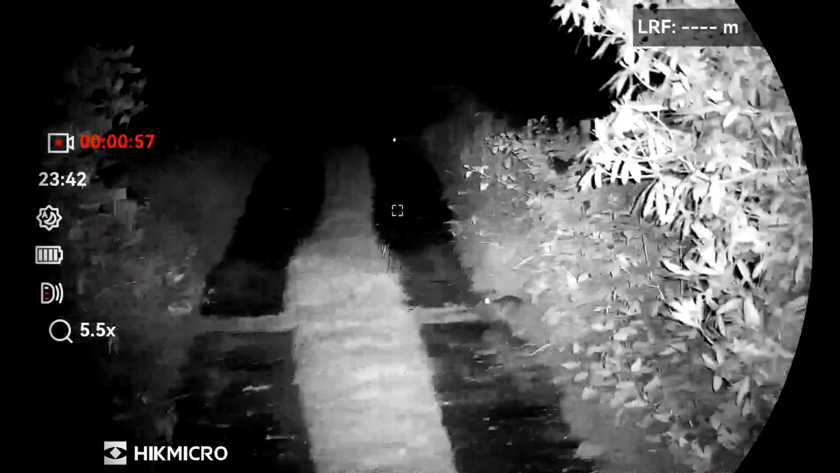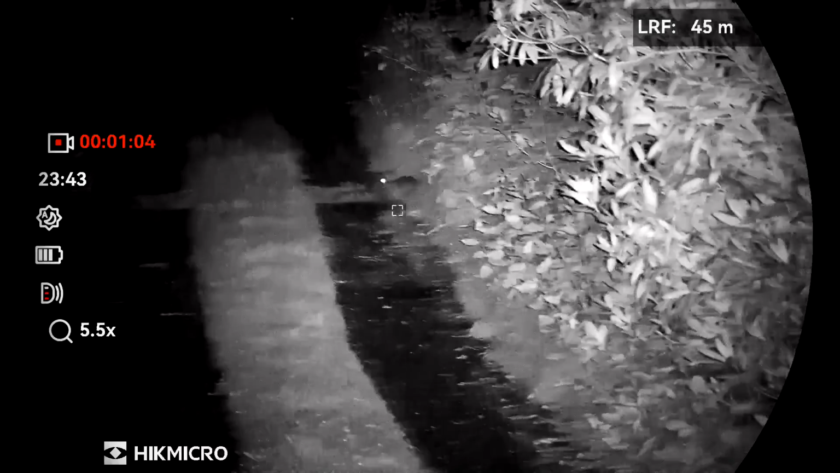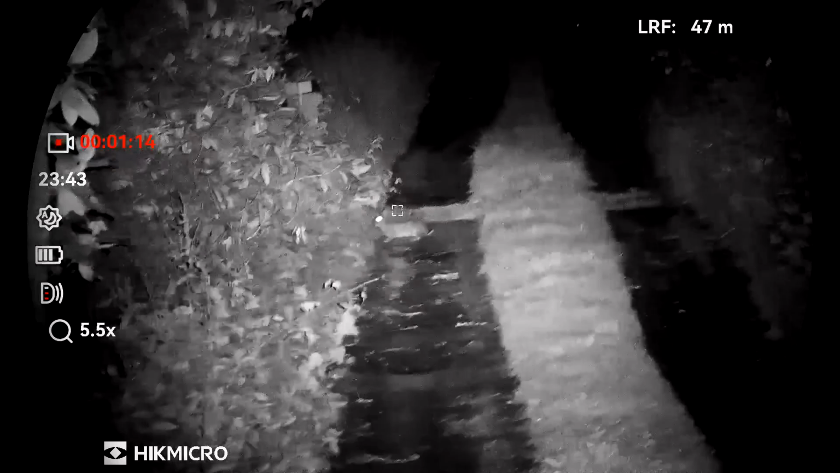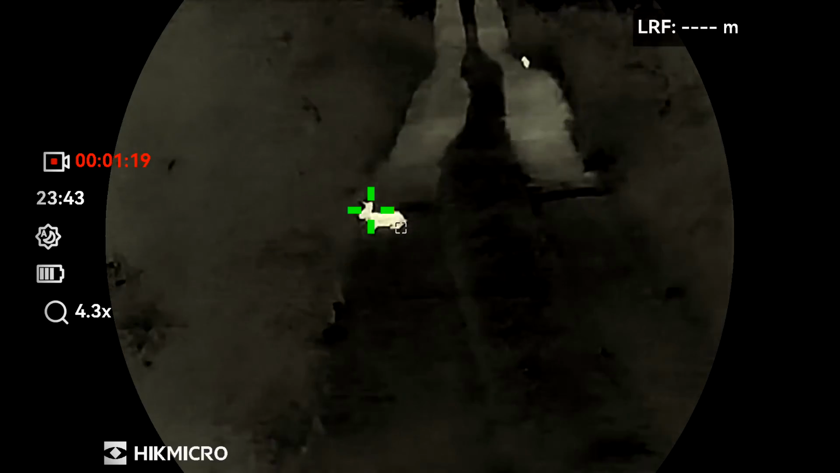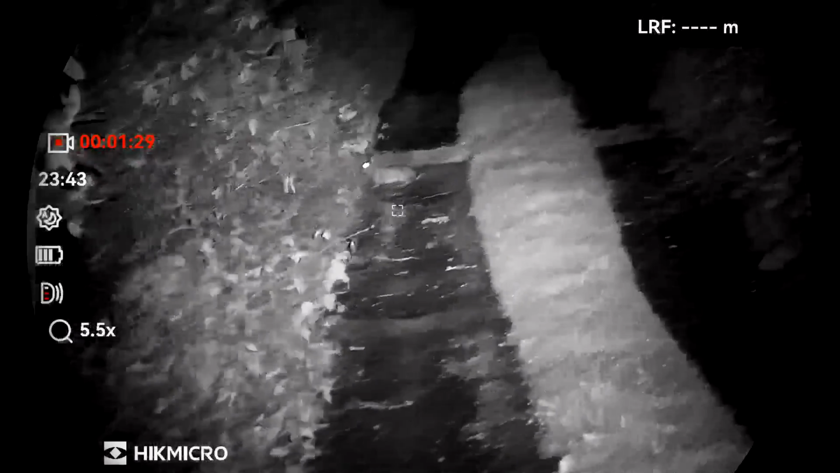And there's a rabbit right there. Just a little closer. Very convenient. Into white hot mode, black hot, fusion, and red hot. I don't think the rabbit should be able to smell me because I've got a breeze in my face.